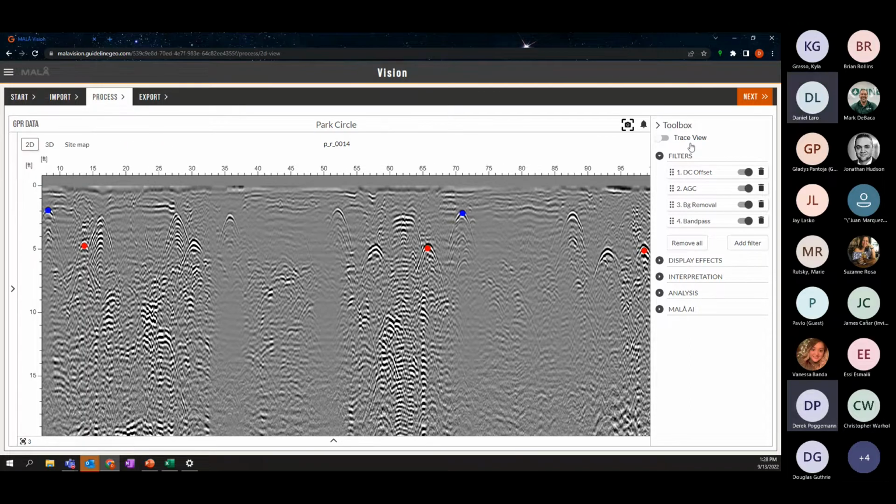We also have a menu bar over to the right, and we have a couple of filters that are automatically added to the project when you import them in. That's DC offset, AGC, and background removal. Those are automatically put onto the project when you put it in, but you can also add some other filters that we allow here, or you can remove them all.